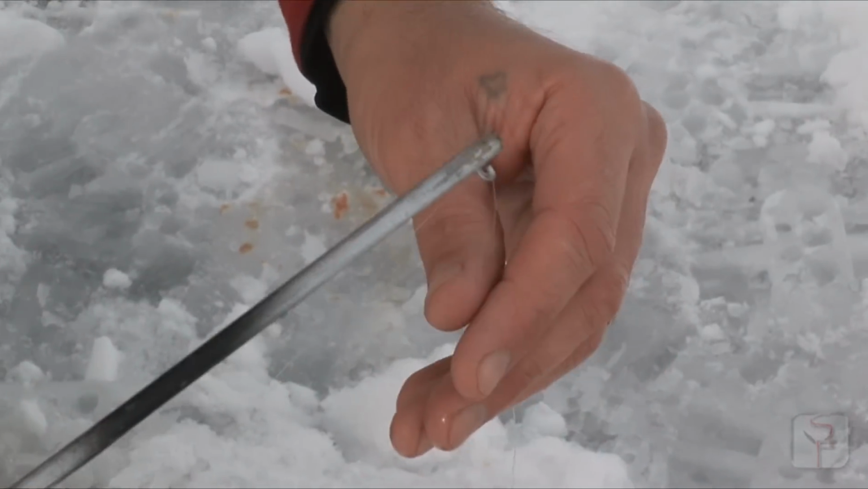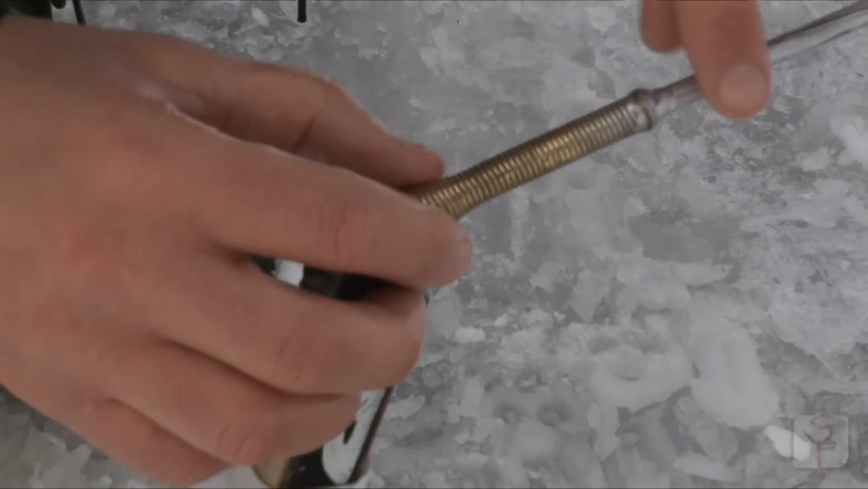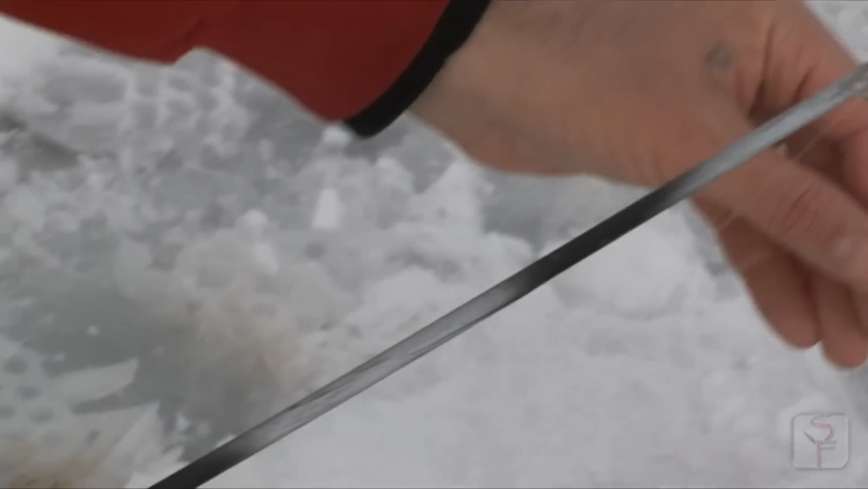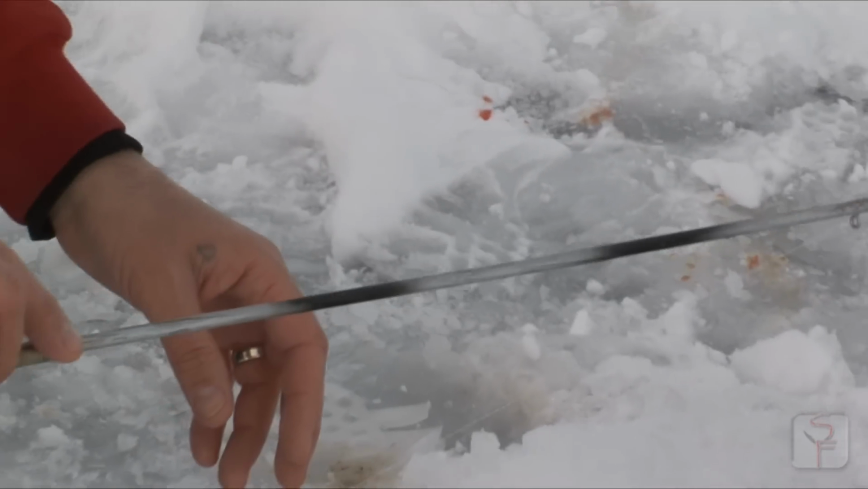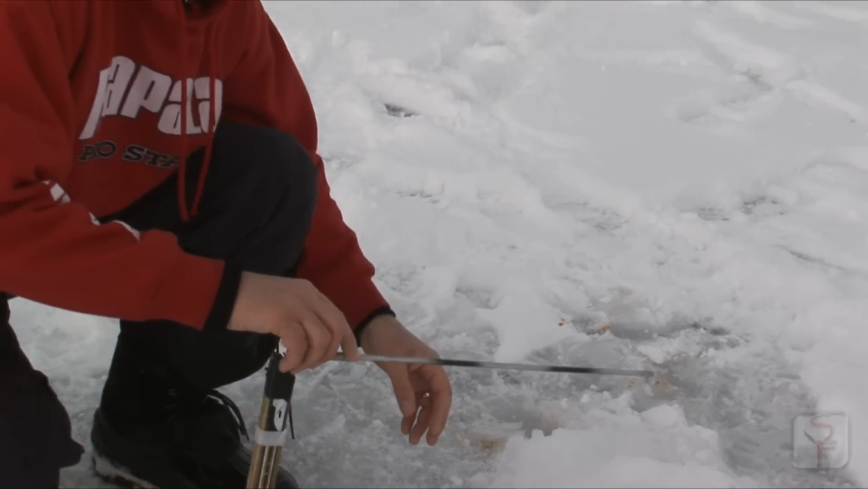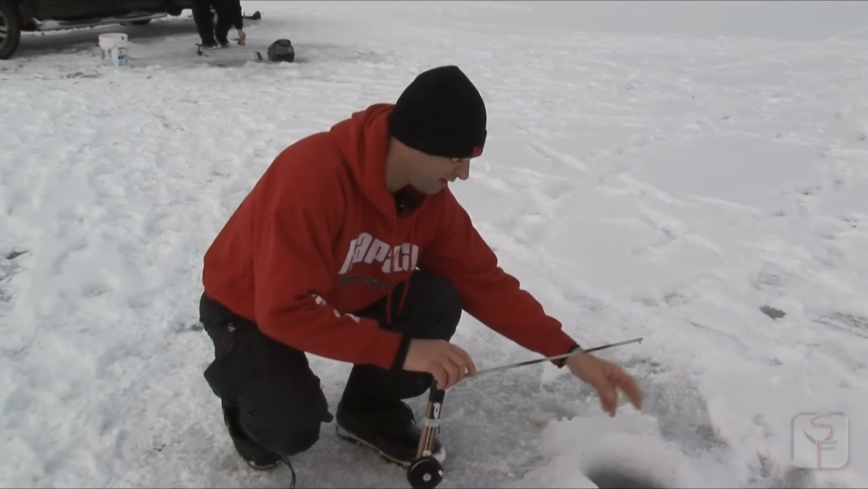And this is just a door stopper spring and a dowel. And that's it. I glued this dowel right into the hockey stick with a spring, and when a fish hits, it just kind of goes like that. You just see that fish hitting by the dowel moving up and down, and that indicates that the fish is hitting. It's a very nice visual to have, that's for sure.